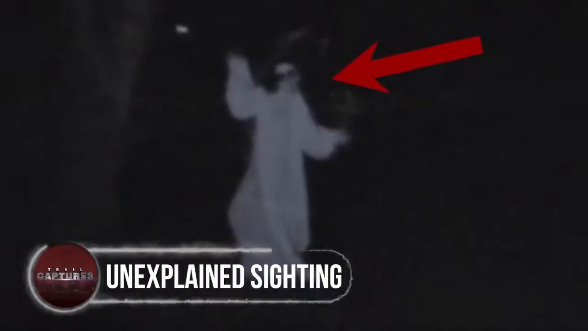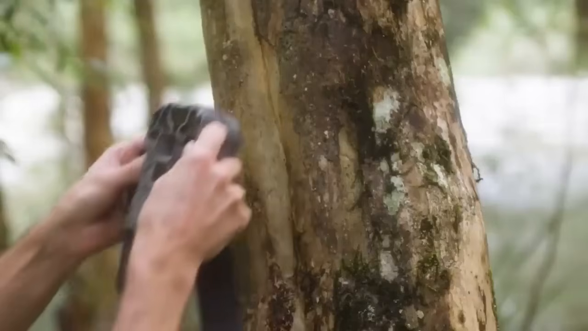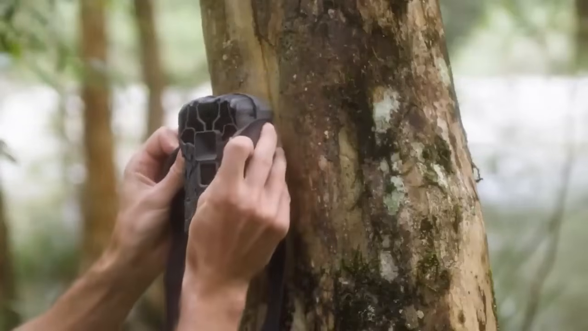Unexplained sighting. Get ready for some spooky encounters. In this video, people captured some strange moments on their trail cameras. An older couple set up a trail cam to see wildlife, but instead, they caught a ghostly girl in a white robe with hollow eyes, rumored to be connected to a cursed land. This predator was caught stalking a home on a motion-activated trail camera. These sightings leave us with chills and questions, like what could be lurking in the shadows and the unknowns of the wilderness.